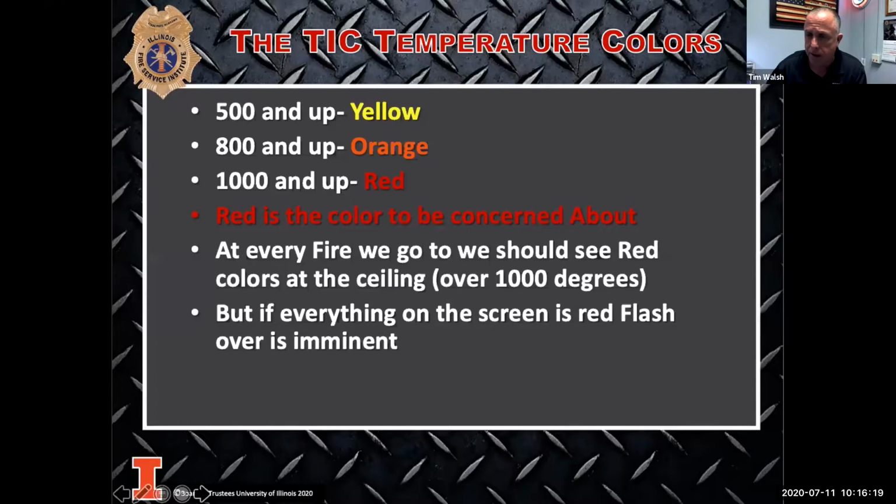You have to make the building behave with water. It's the only weapon you carry in your firefight, so you have to use it. Jeff? And when Timmy talks about being able to use the water as a weapon, some people who have some